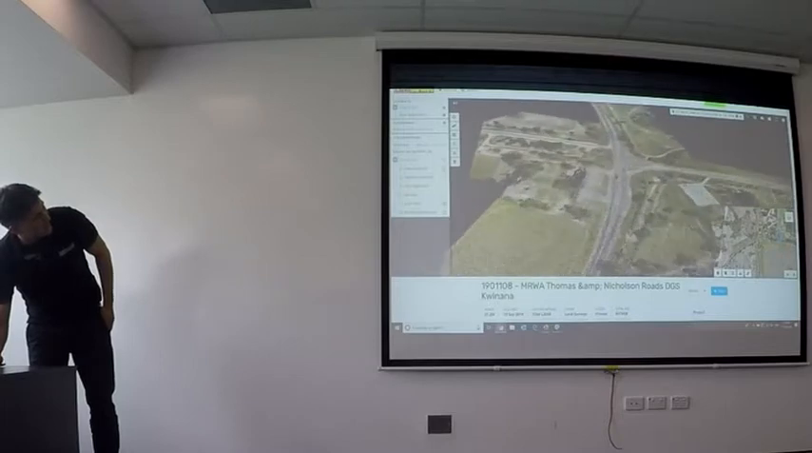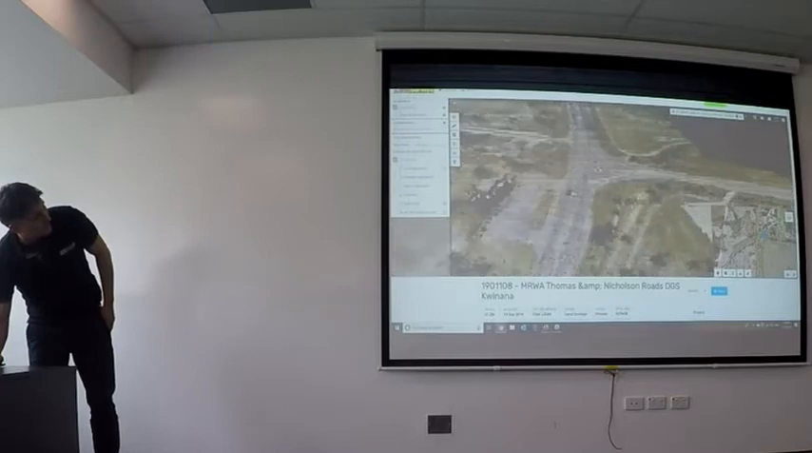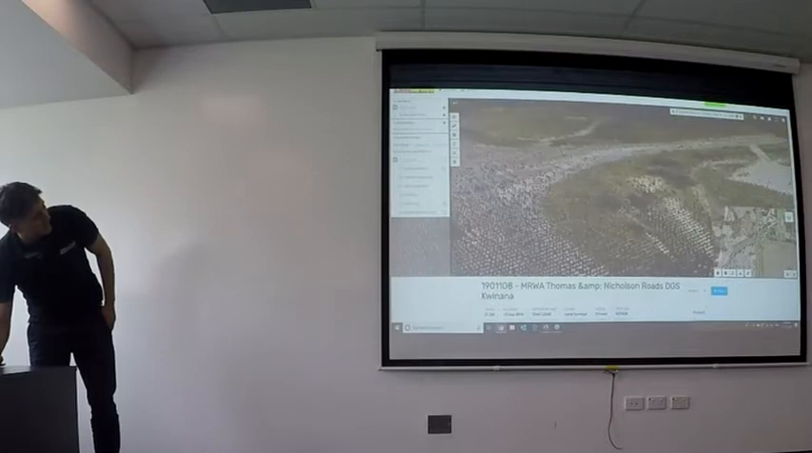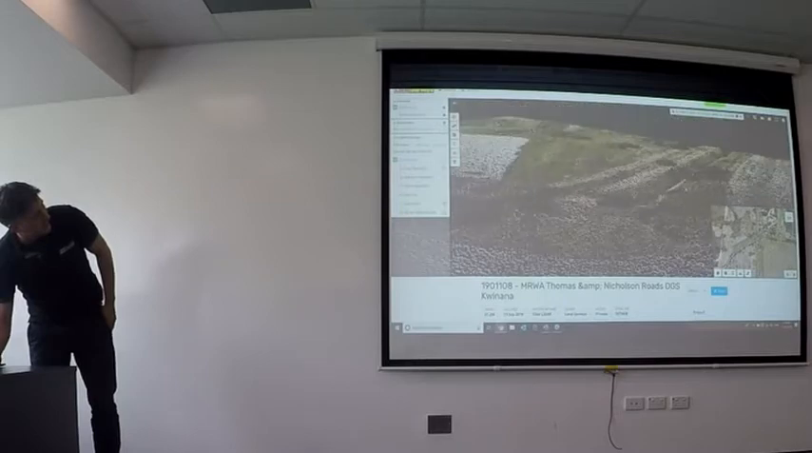There's a drain in here that would have been a nightmare to walk and really heavily vegetated, but we've modeled it fairly well.